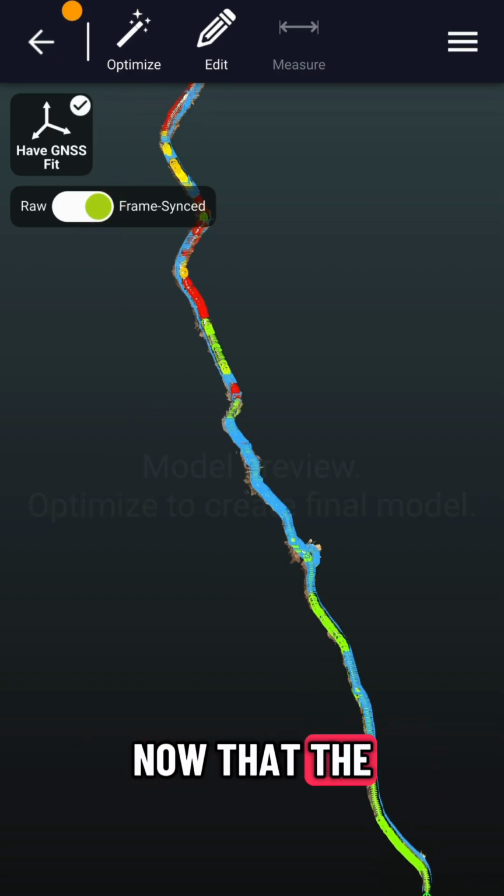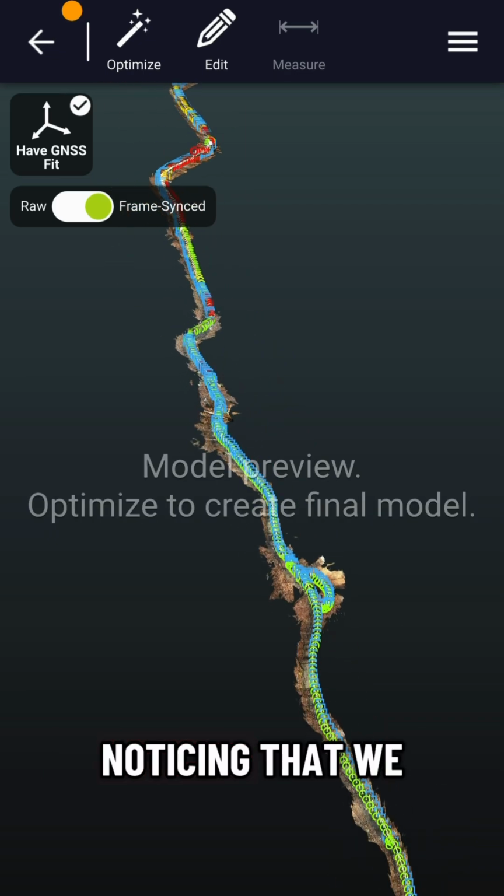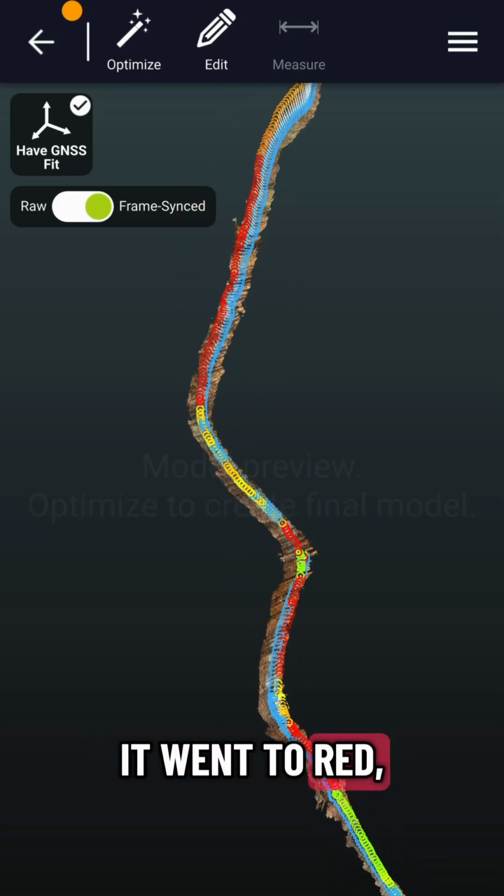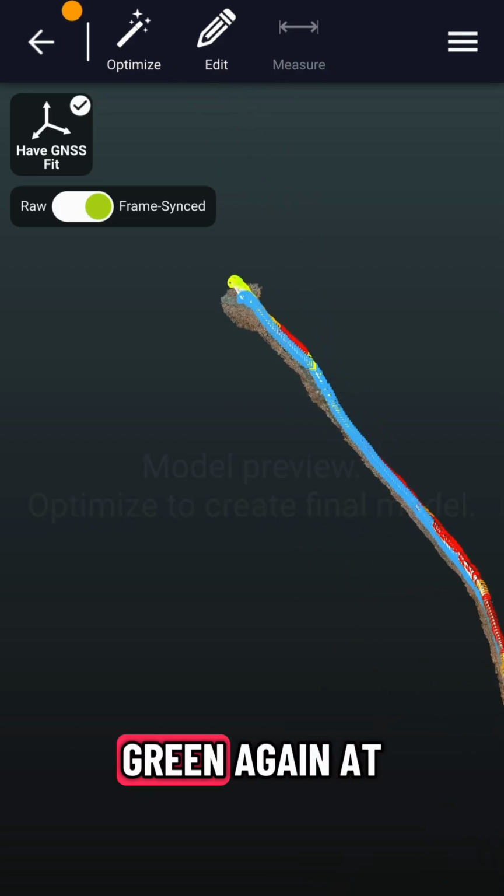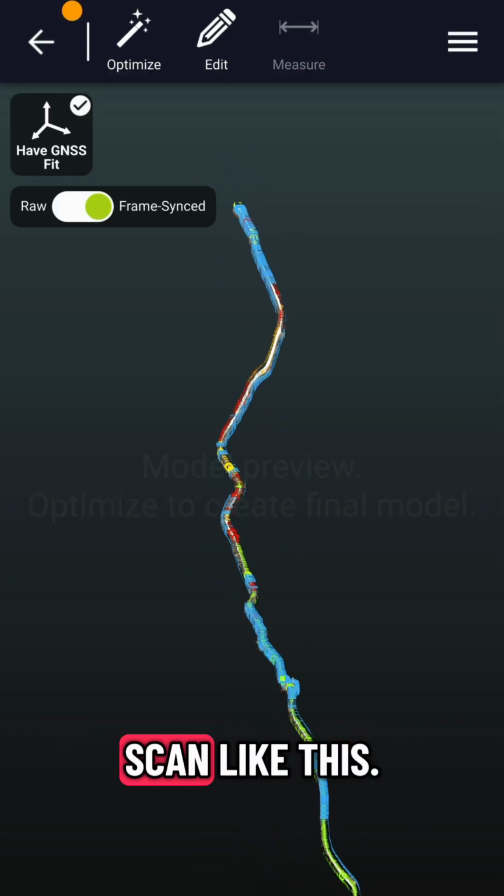Now that the trajectory has been fit, you can see the quality of the signal throughout your scan, noticing that we had nice green, high quality signal at the beginning, some stretches under tree cover where it went to red, orange, yellow, and optimally some green again at the end, which is certainly ideal in the course of a long single direction scan like this.